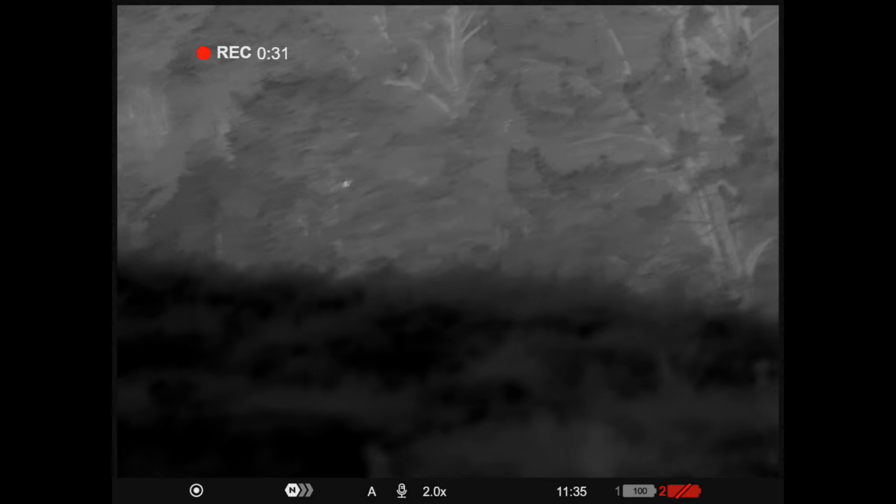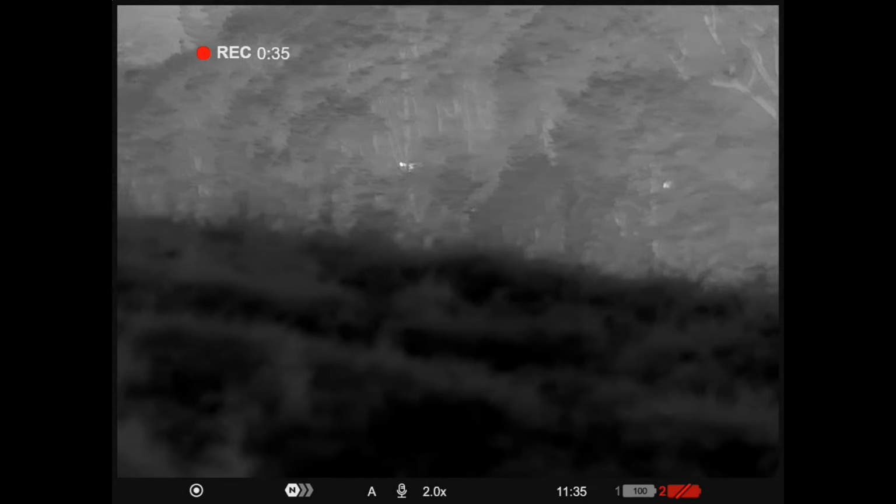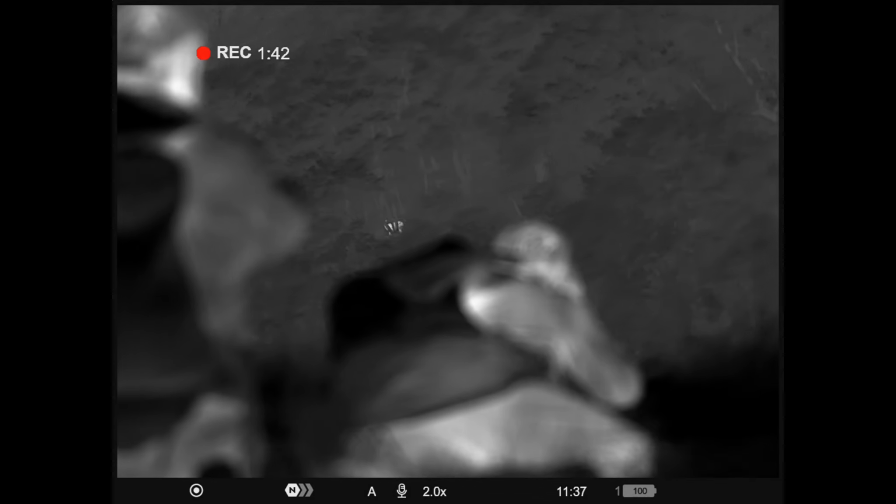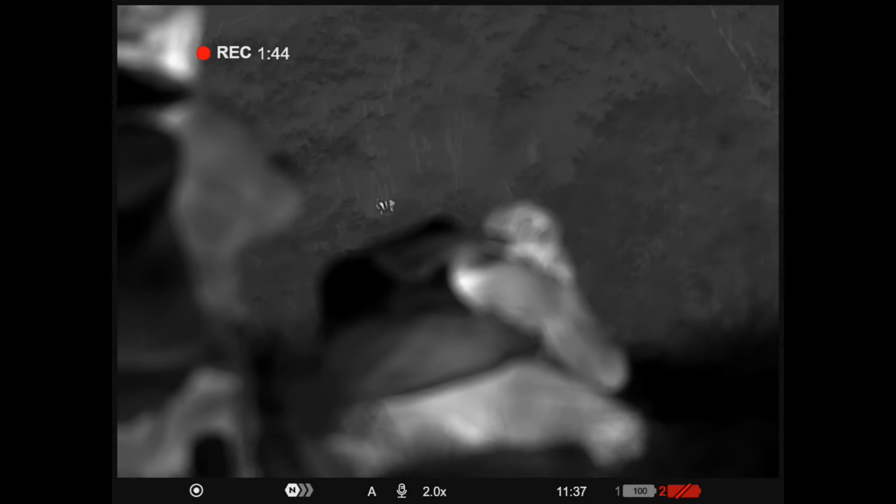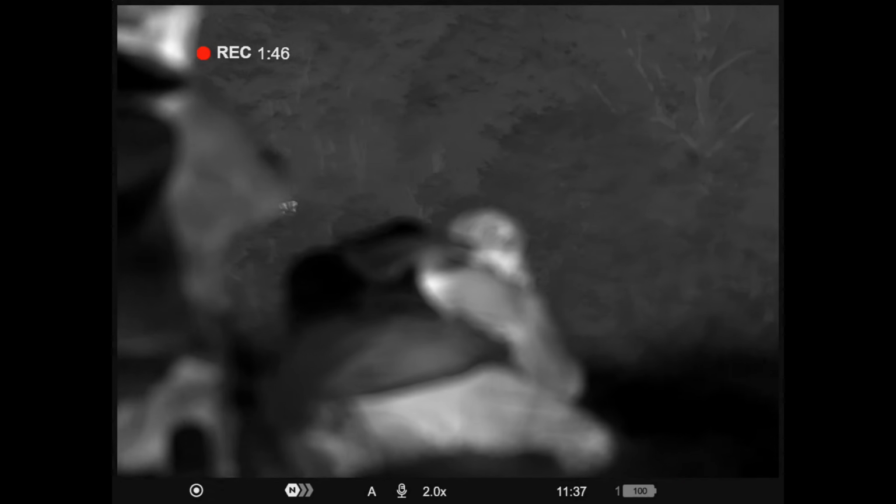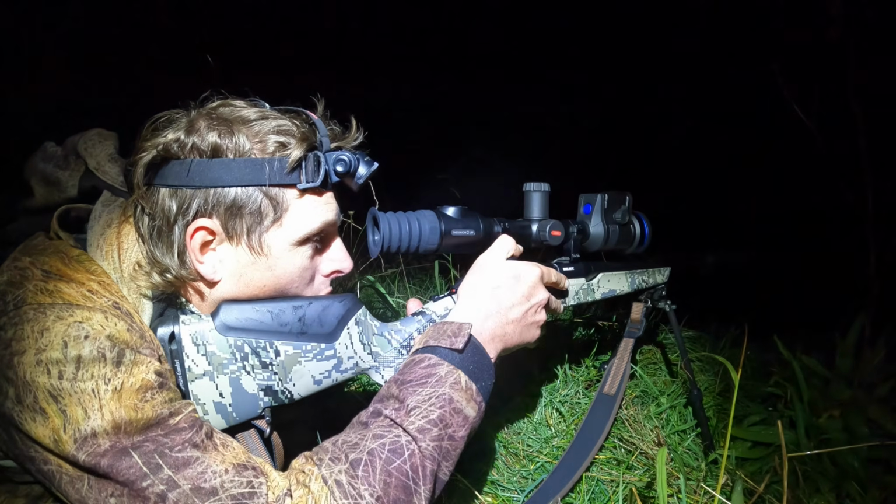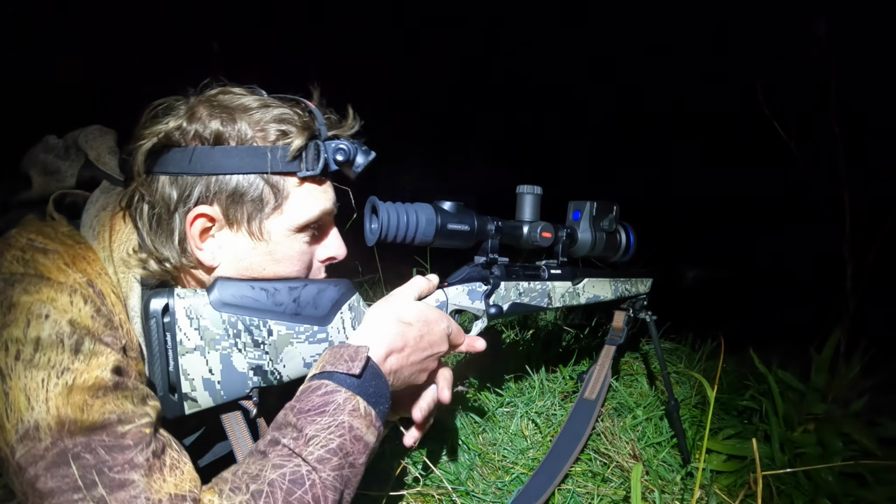Once we were in position, we could see 3 deer, so we tried to determine which was the stag. Unfortunately, they either heard us or smelt us and started to sneak off, so it was now or never to take a shot.